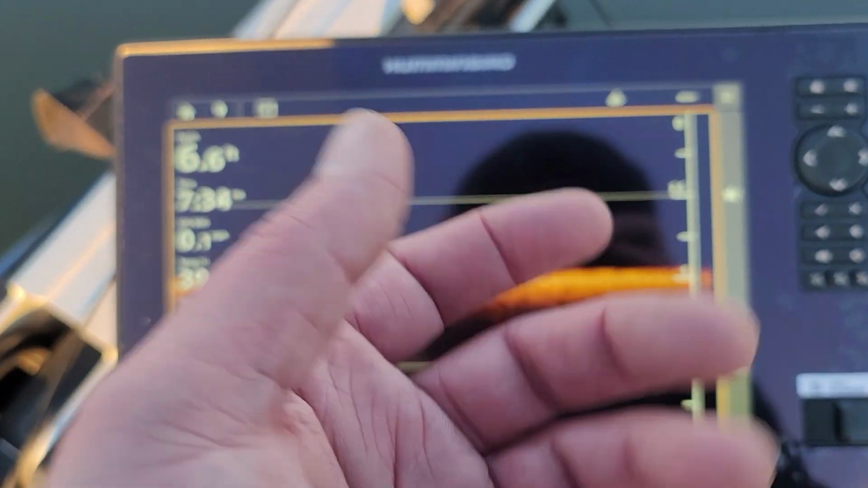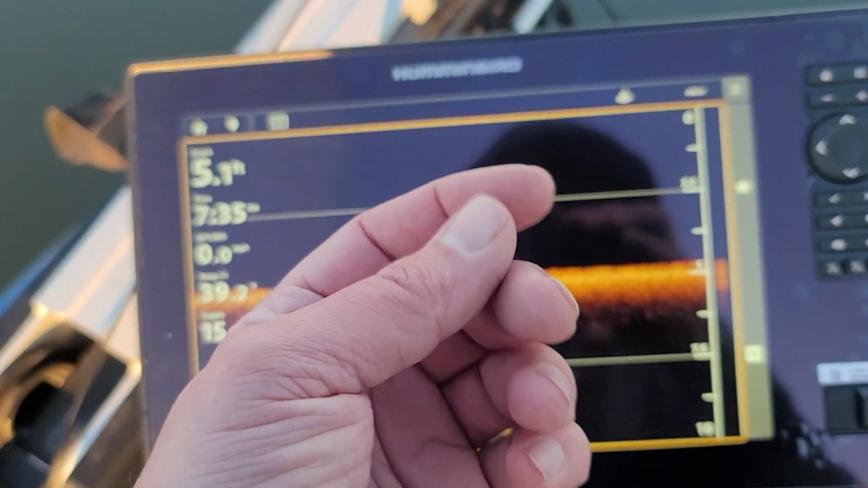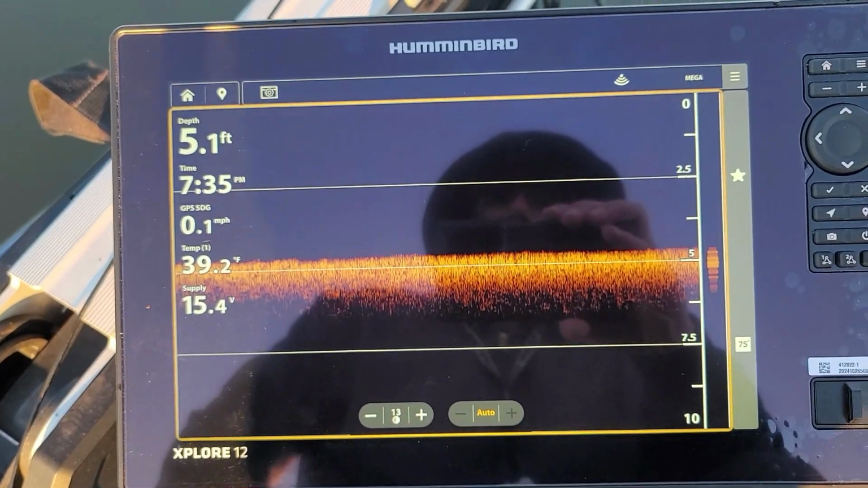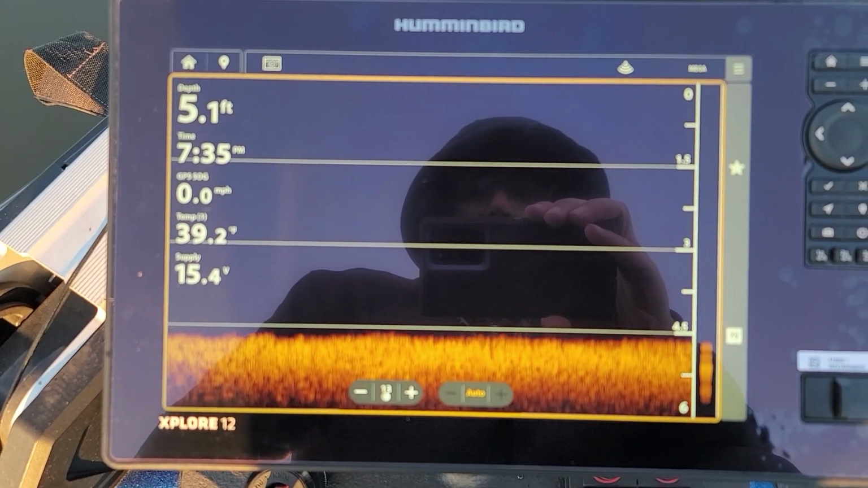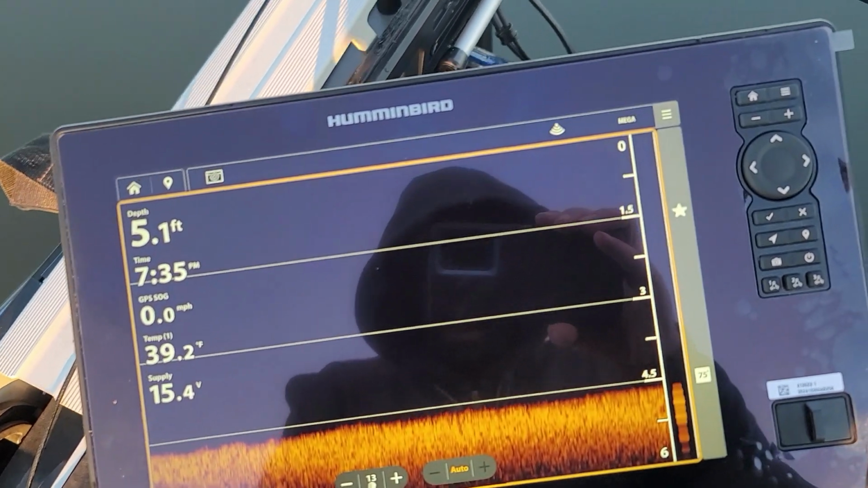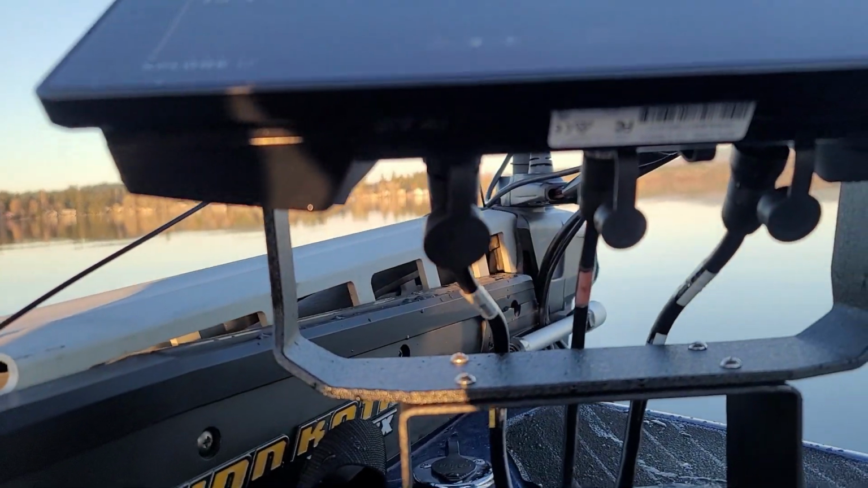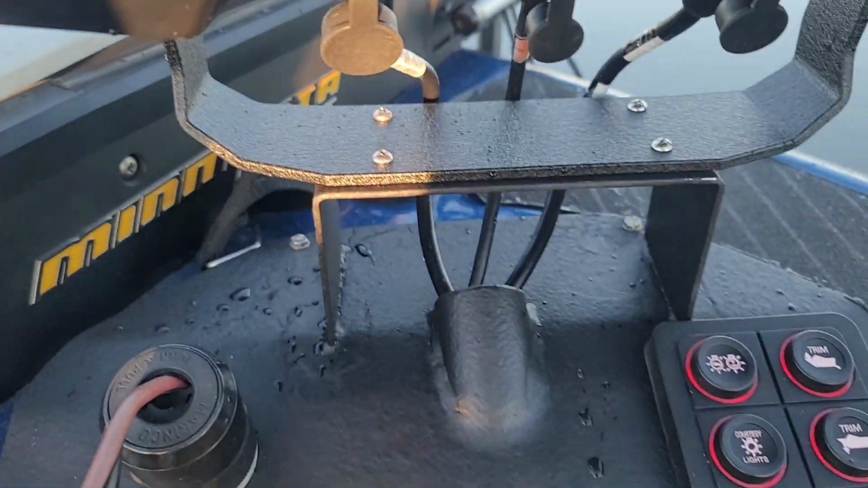The power plug for me, and I have humongous hands, is kind of hard to get in there and turn it and get it locked in. If people have smaller hands, it's going to be super easy, but for me it was a little bit of a pain, but it's not bad. It is what it is. I can kind of show you how. There, you guys can see. They'll plug in there.